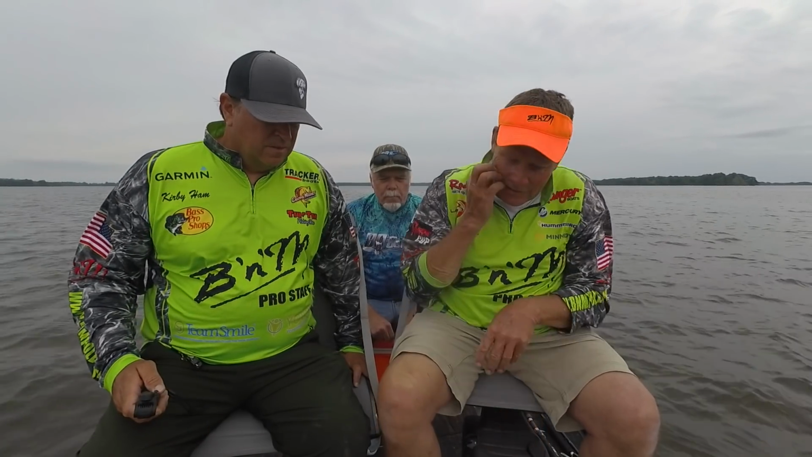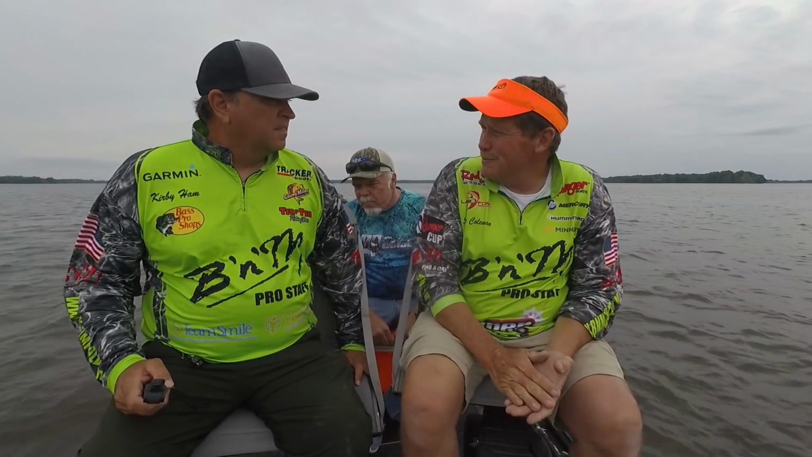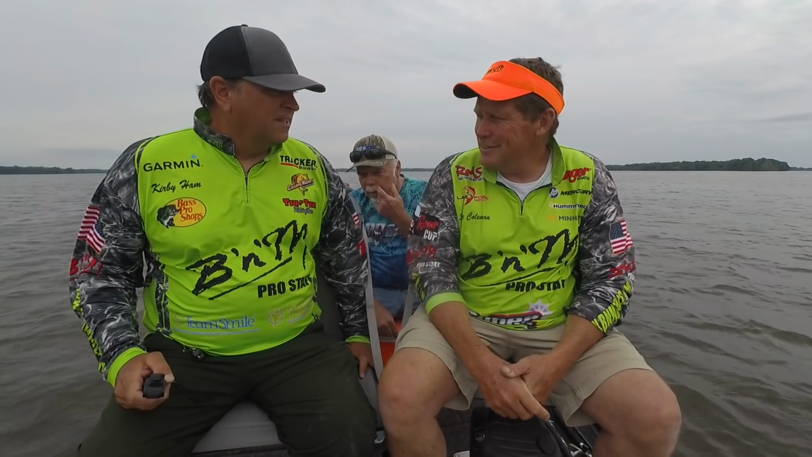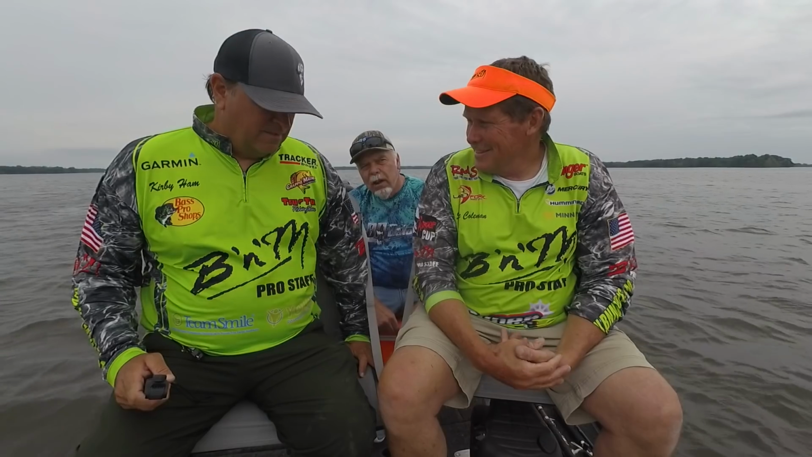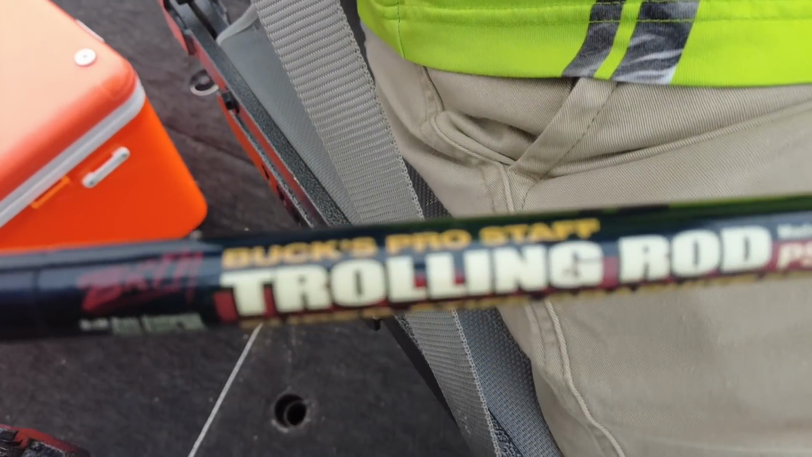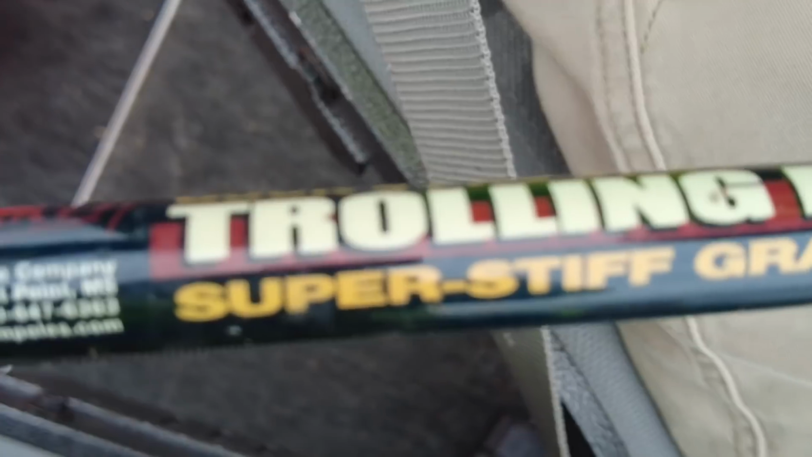But I'm going to do something a little crazy right now. Okay, what's that? I'm going to take one of these 20-foot B&M poles. I've got a line tied right on the end of it. There's no reel on it. Okay, well, what are we using? This is Buck's Pro Staff. That's a Pro Staff pole. It's a 20-foot pole. Right now, it's getting the job done.